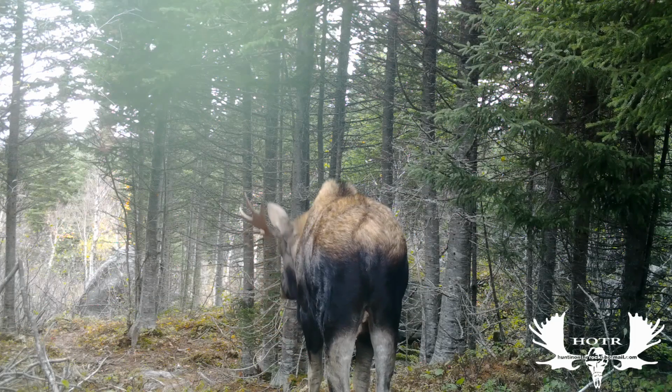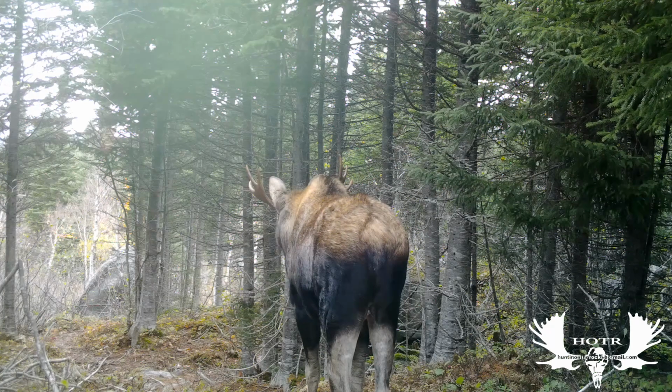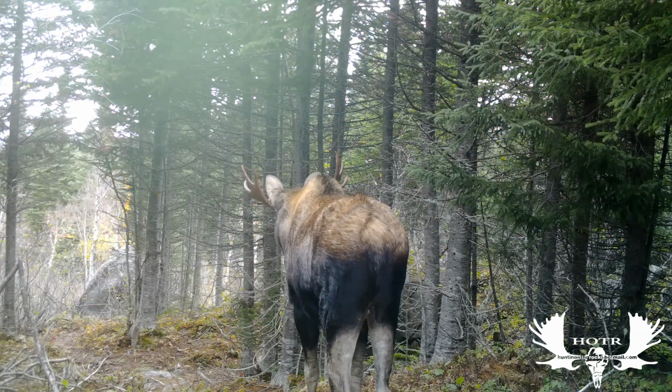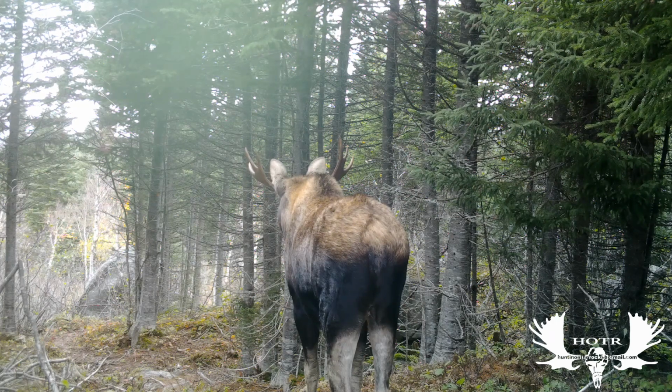I got a lot of footage of the same bulls traveling back and forth, but finally, this was a new one, and he seemed to be pretty cautious to keep on going. I'm sure there were moose not far away.